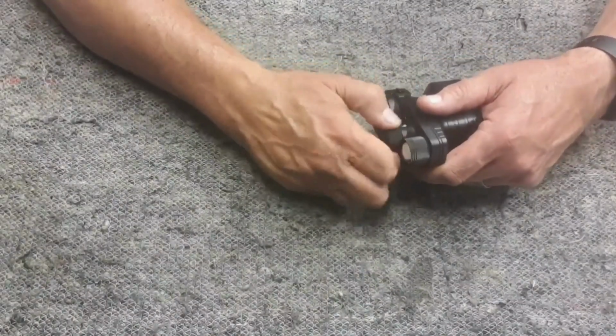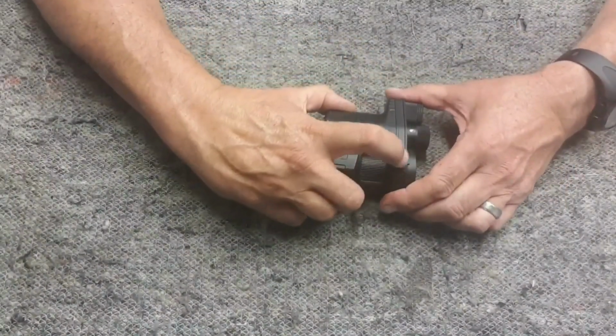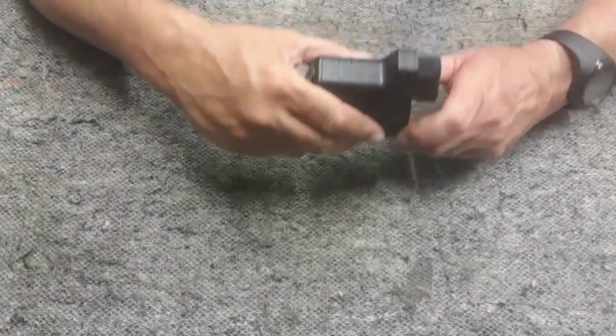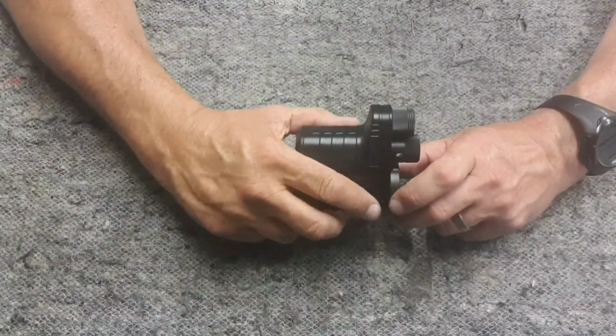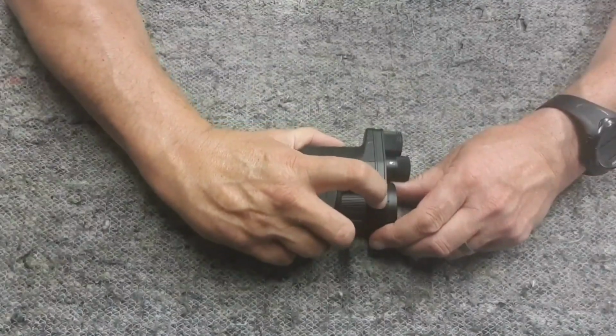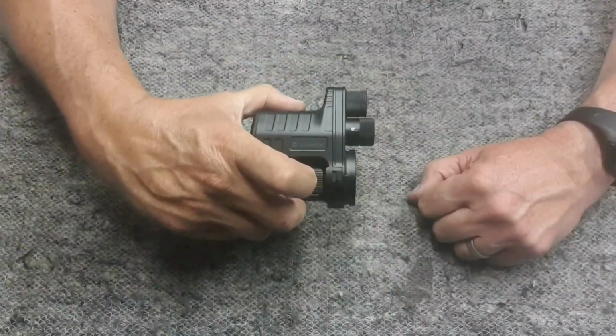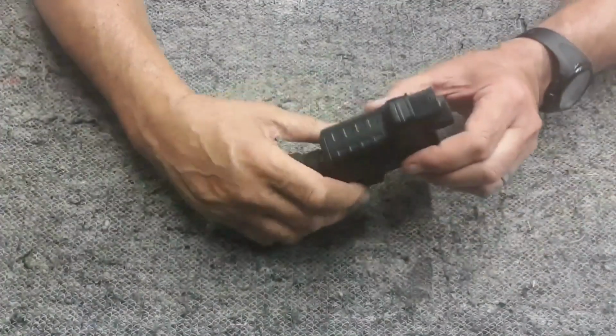Screw that back on. Here you've got the little clip, little lug here. So when you put this on to the adapter on the scope and you spin round, that will click into place. And then once you want to get that off of the adapter, you just hold that little lug back like that, twist that round, and that pulls straight off. I will cover that in detail a bit more later on.